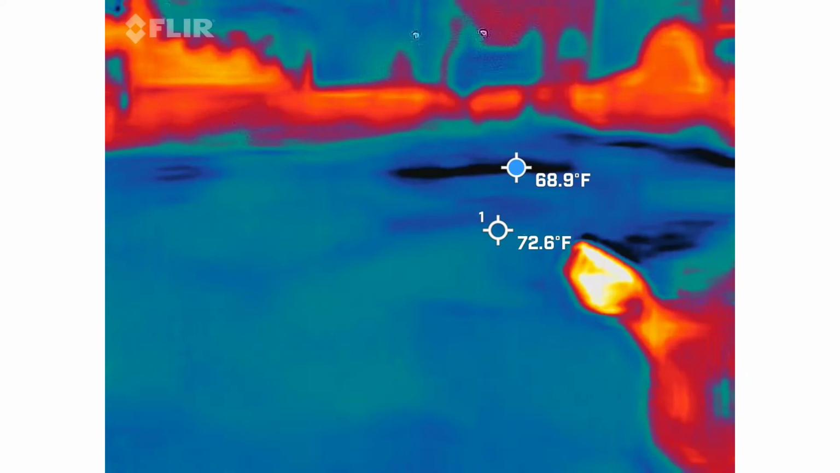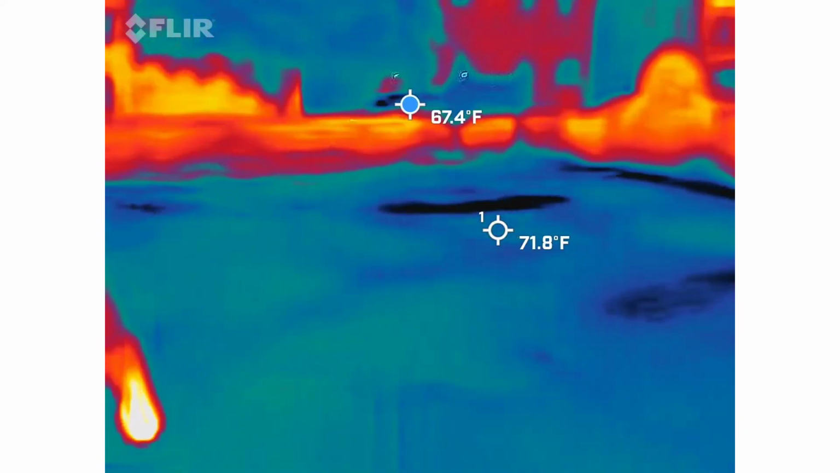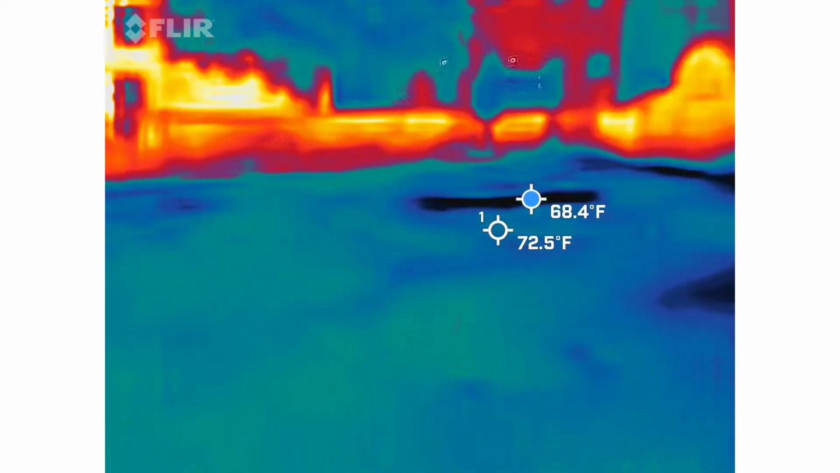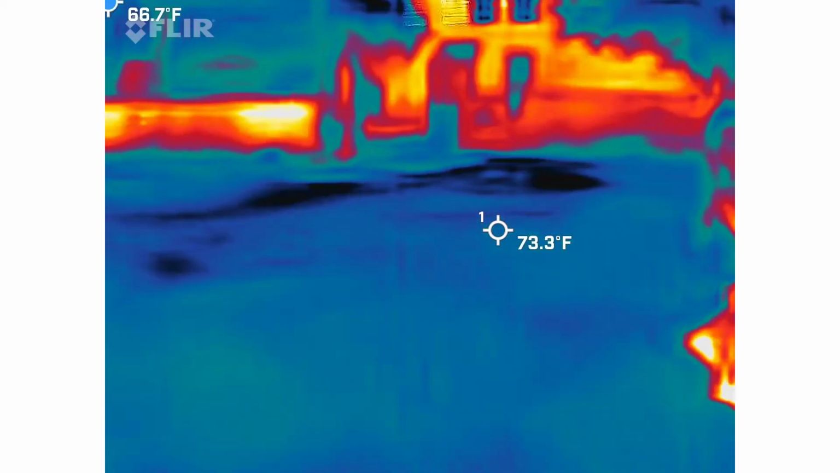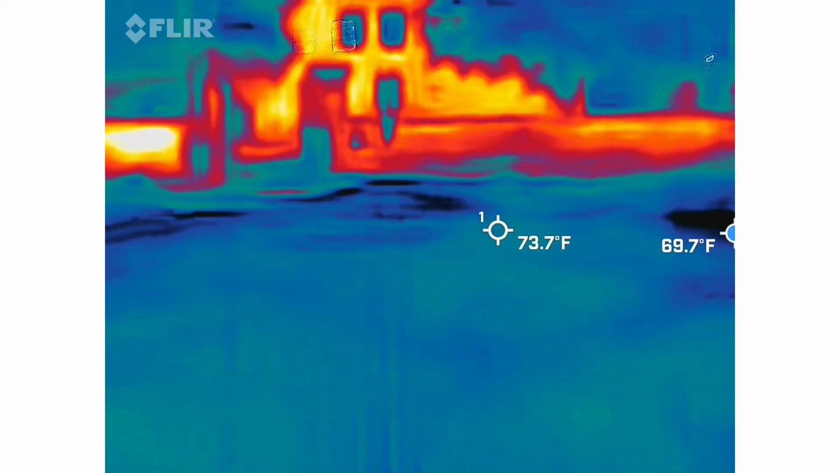Now, there's a really big cold spot over here on the ground. Yeah. So with the ground in this location, it gets a little funky, because we have mud, dirt, gravel, concrete. What I'm normally looking for in this particular space is against the walls. Oh, okay. Because you automatically have heat there. Yeah, okay, I got you.